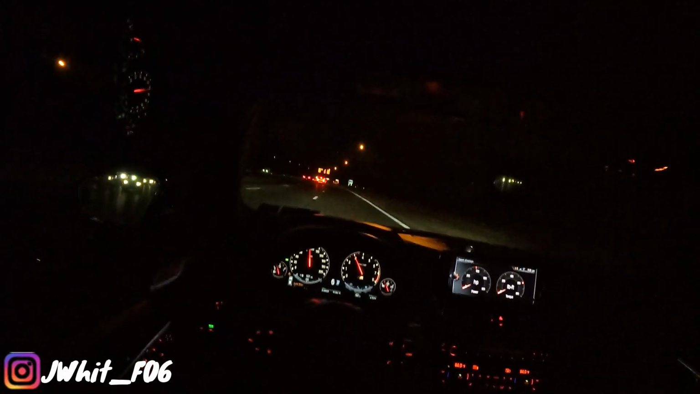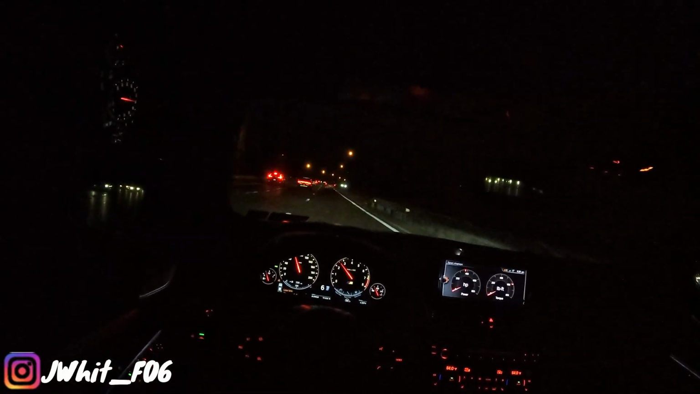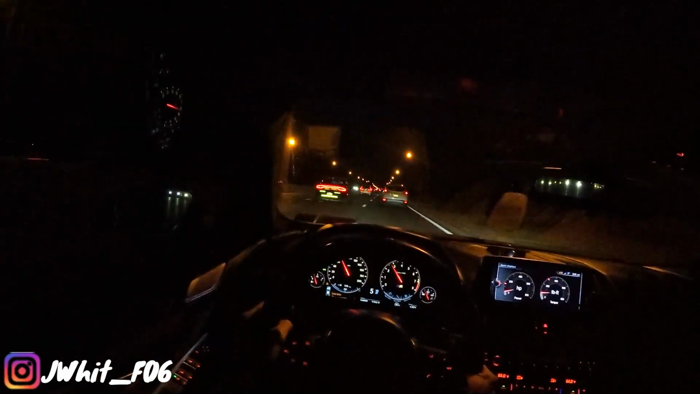Everybody's afraid of the cop. I'm not. All right, I'm a little bit. Because as soon as I hit the gas just now and ripped it, he hit the brakes. Only a little bit though. I'm not the person on the road who's afraid to pass him. If he's driving slow, he's driving slow.